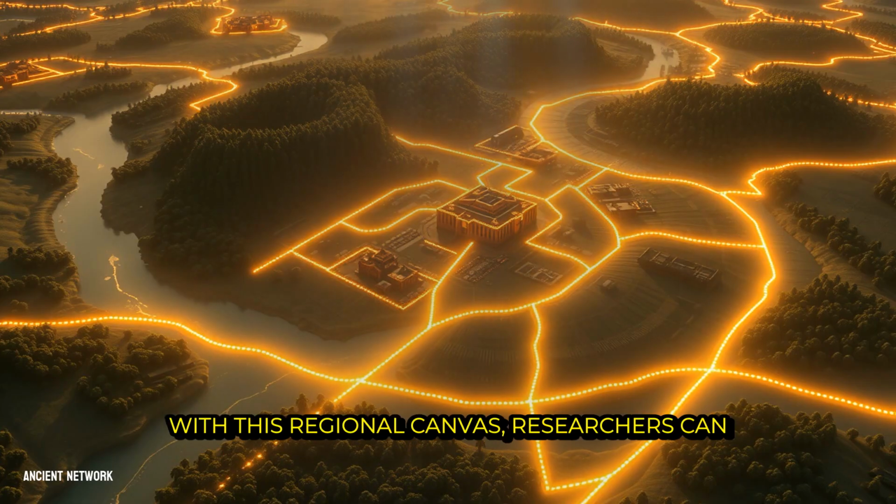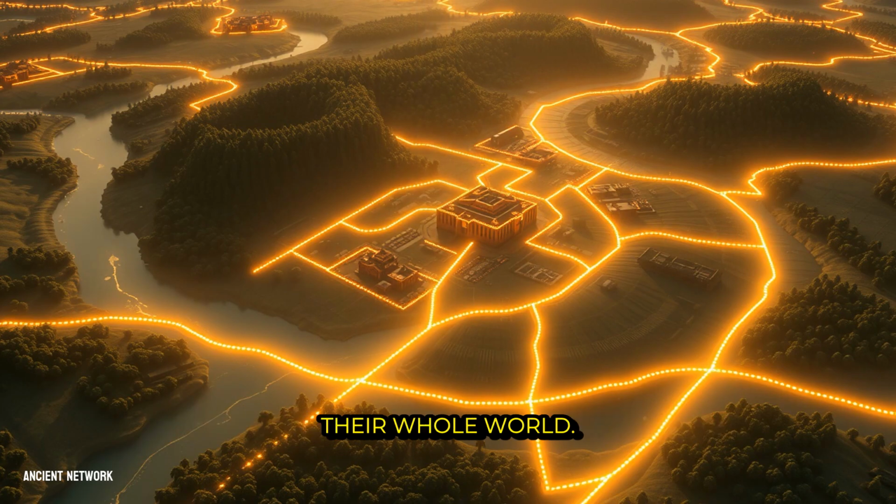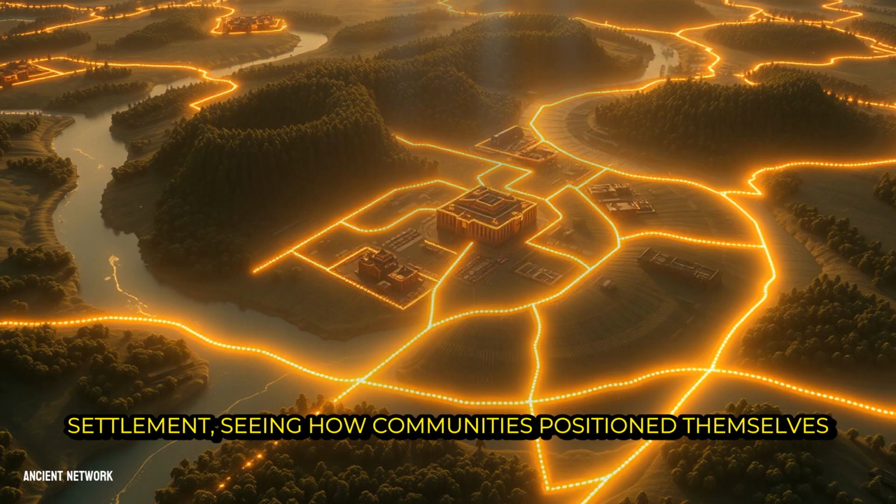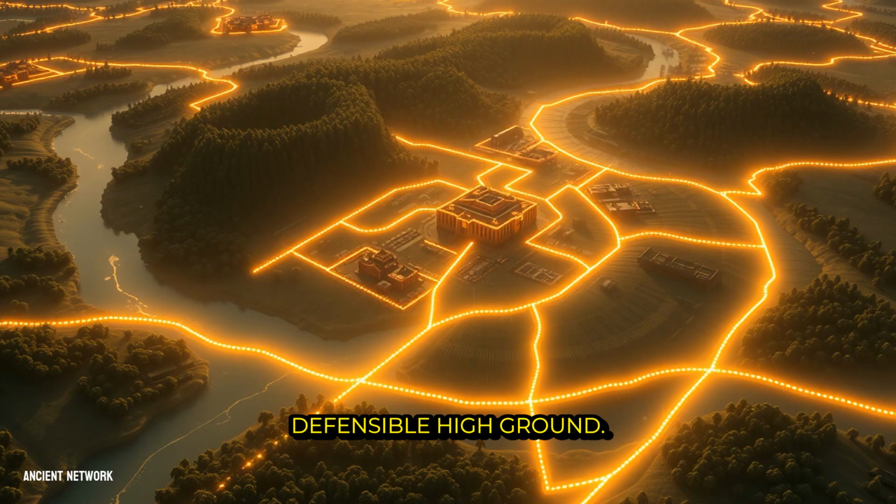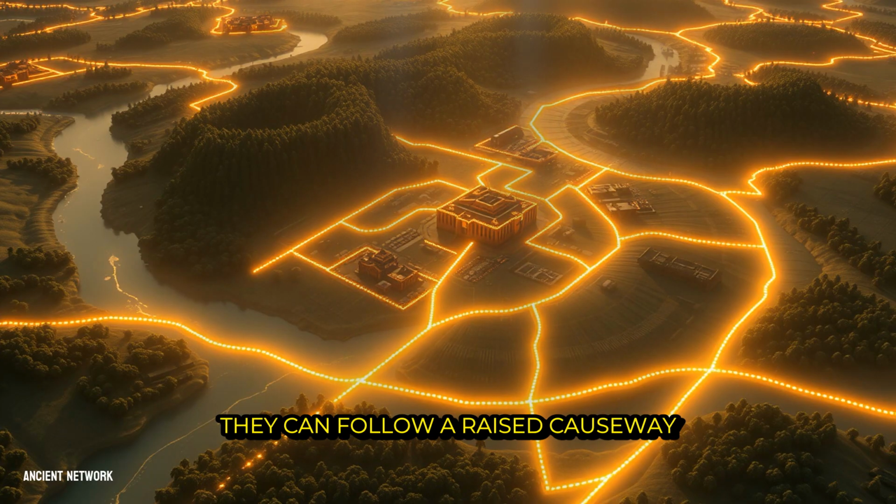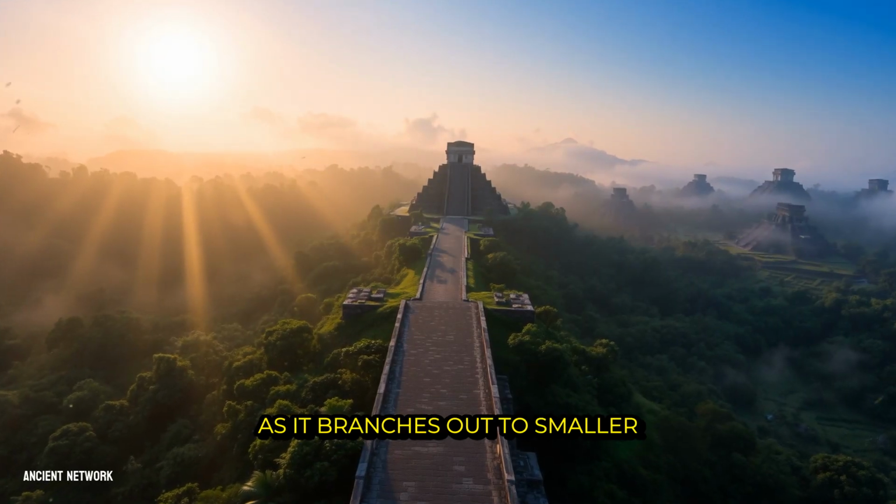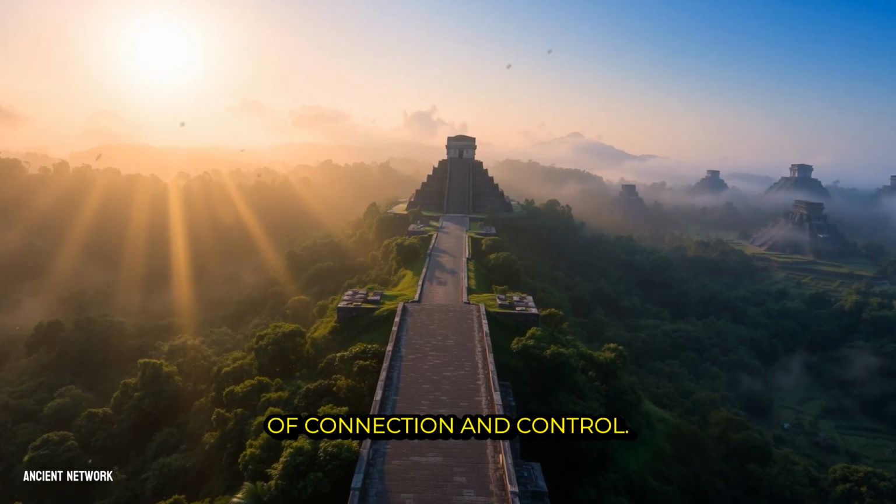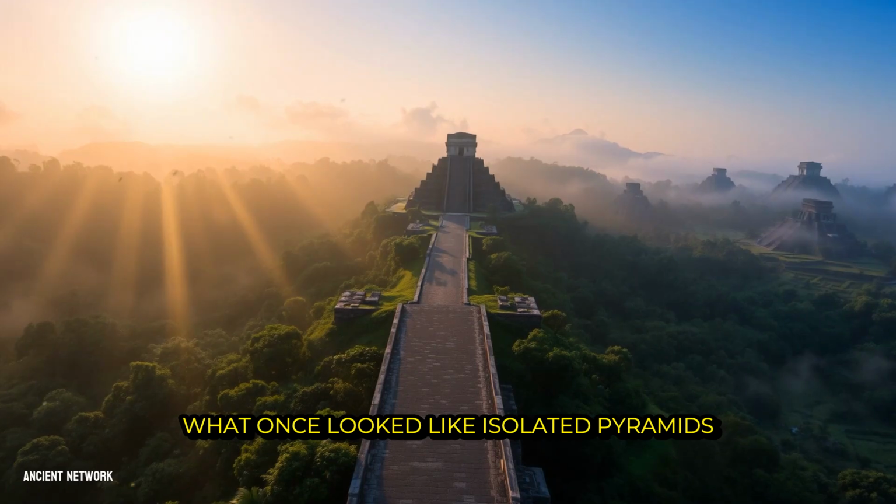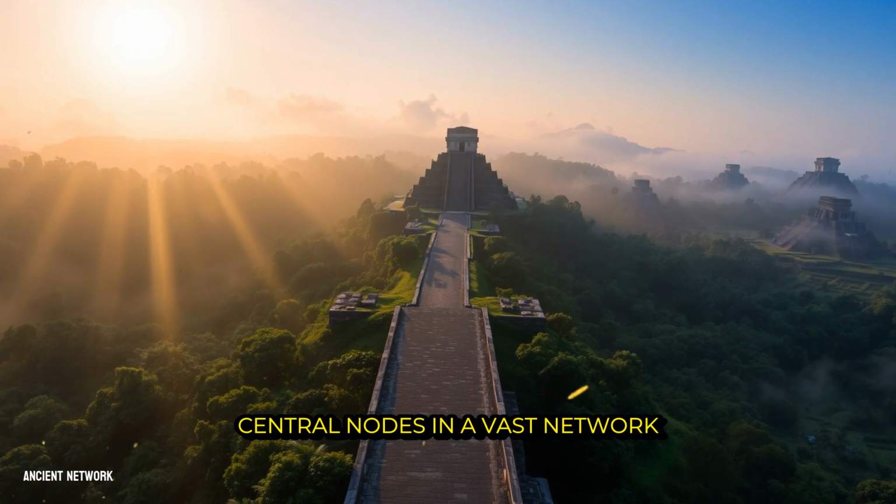With this regional canvas, researchers can analyze how ancient people interacted with their whole world. They can trace the logic of settlement, seeing how communities positioned themselves near reliable water sources or on defensible high ground. They can follow a raised causeway from a major ceremonial center, watching as it branches out to smaller villages and farmsteads, revealing a hierarchy of connection and control. What once looked like isolated pyramids in the wilderness now appear as central nodes in a vast network of roads.